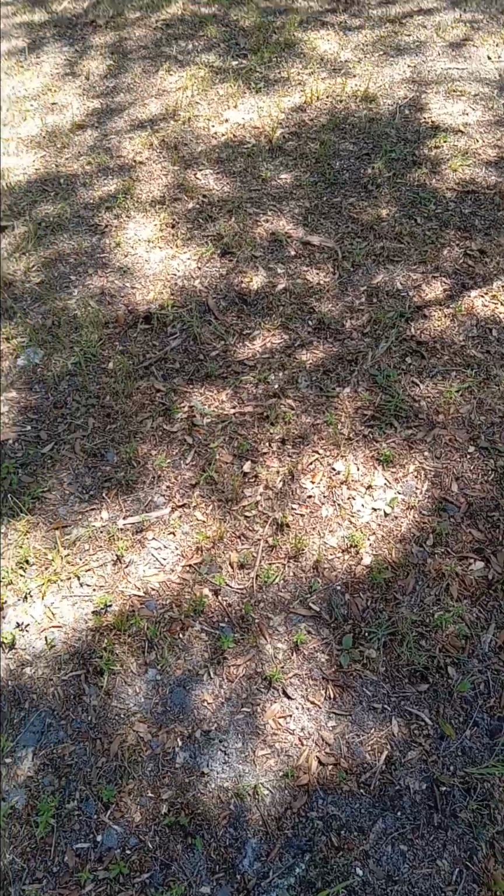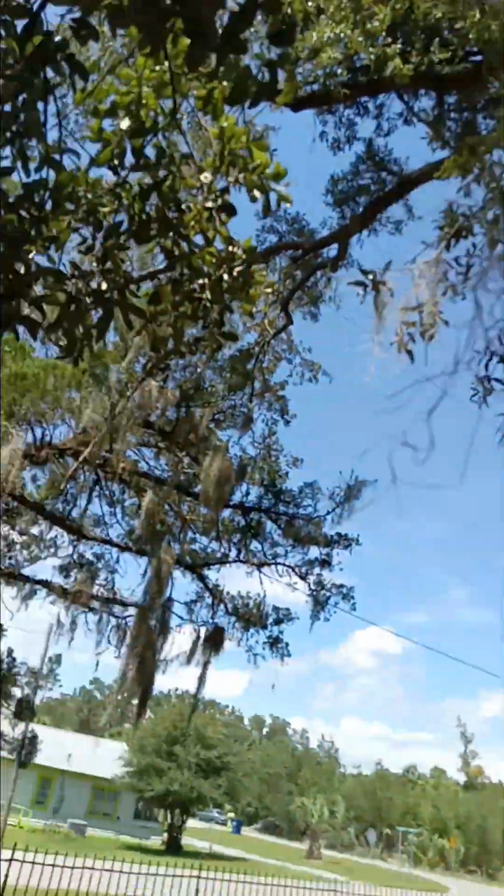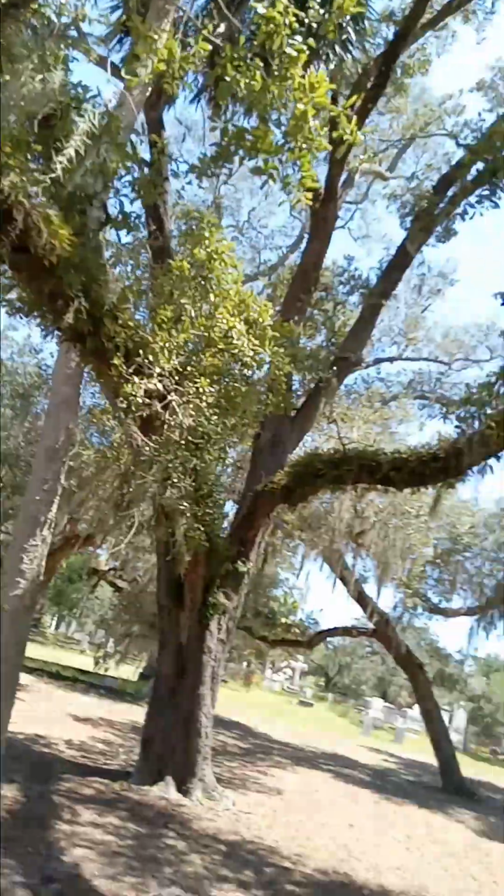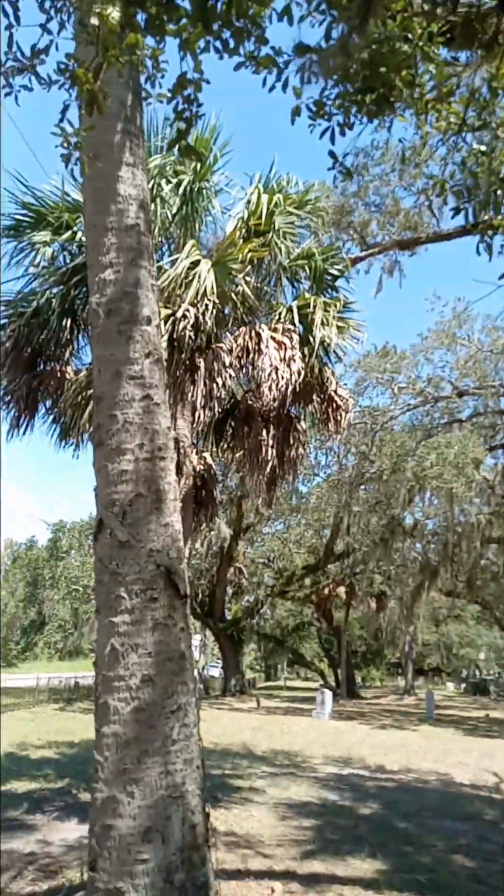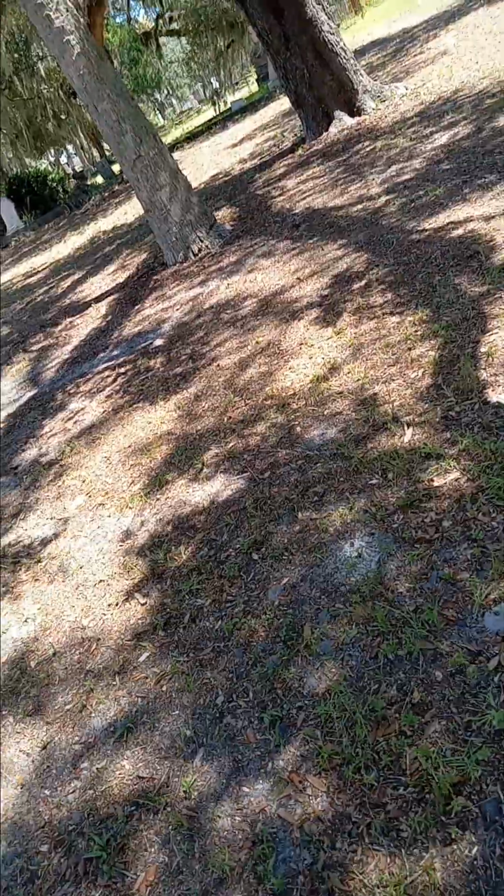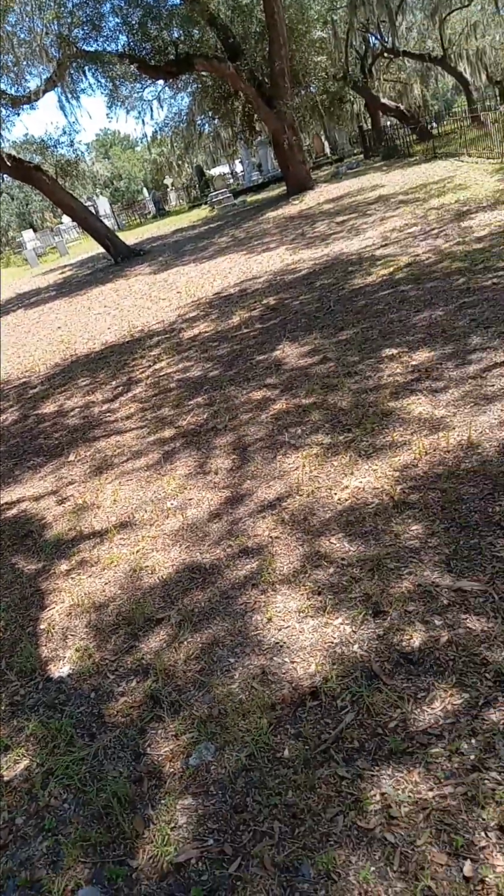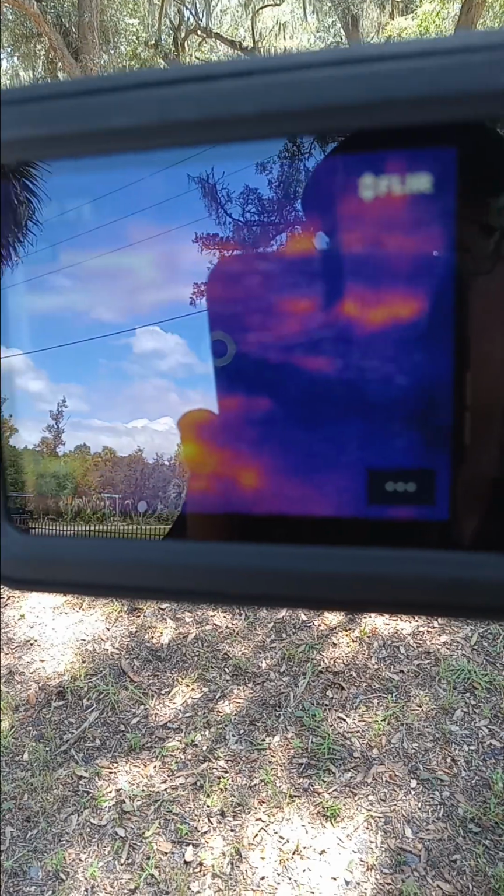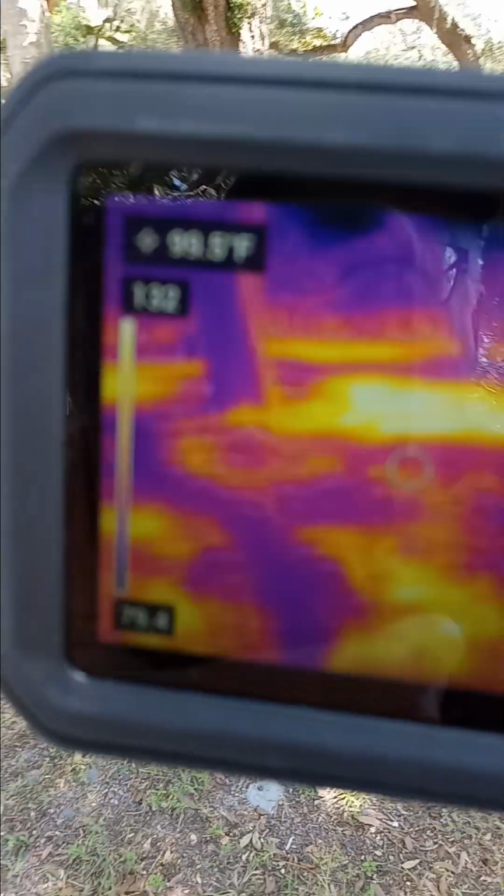So there's a little bit of a breeze. You can see it's sunny. A lot of cloud in the sky. The hurricane kind of passed to our east, which was close, but so far I don't know of it doing too much damage where I'm at. So let's see what I can do here. All right, let's survey this area here. Well, I'm in the shade, you can get a good view of it.